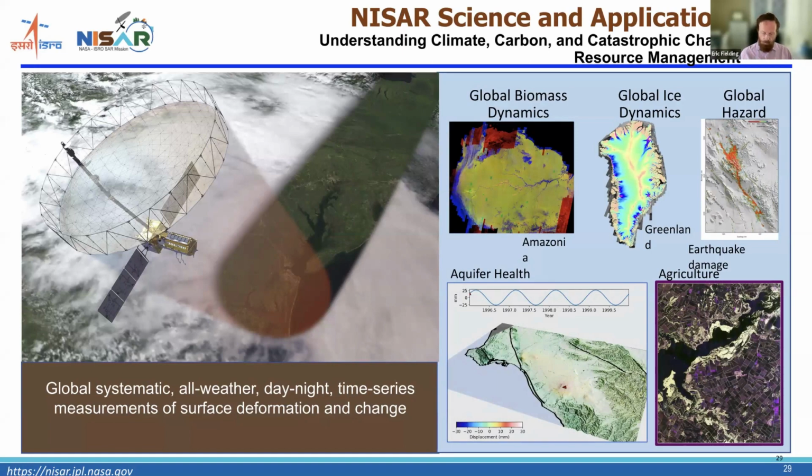And because we're going to be controlling the orbit of the NISAR satellite, it's going to be possible to do interferometric measurements everywhere all the time. So that's the surface deformation and change component.